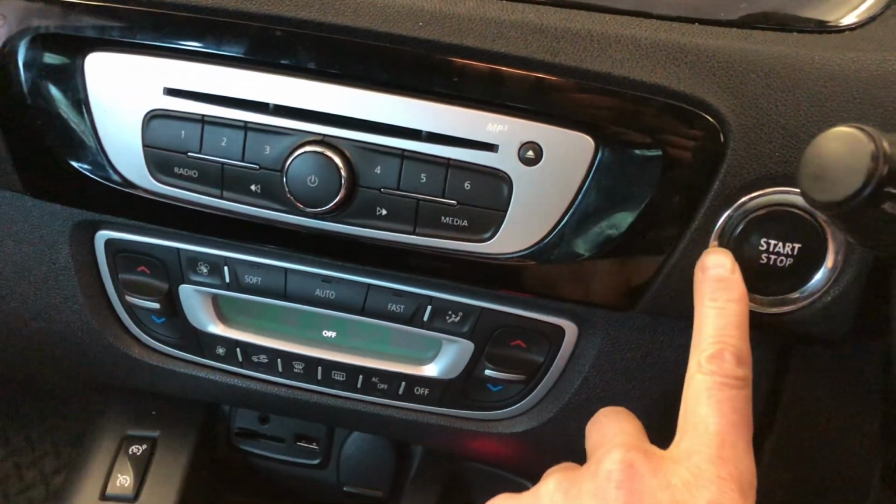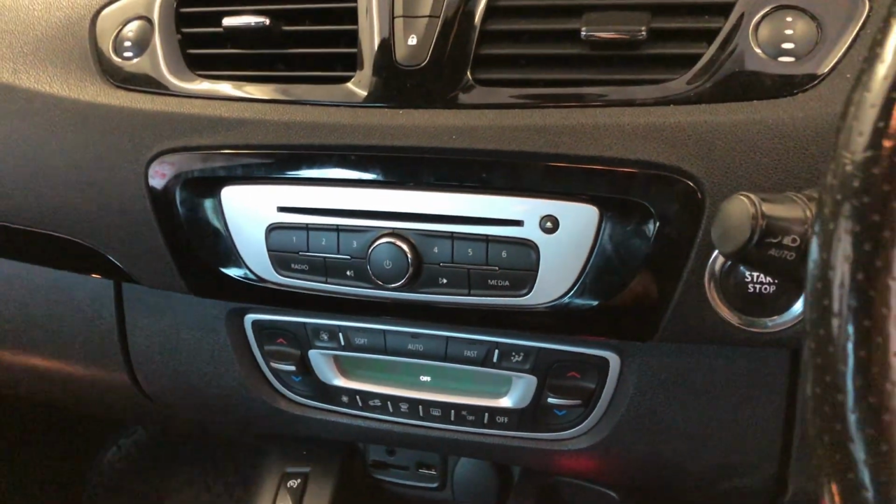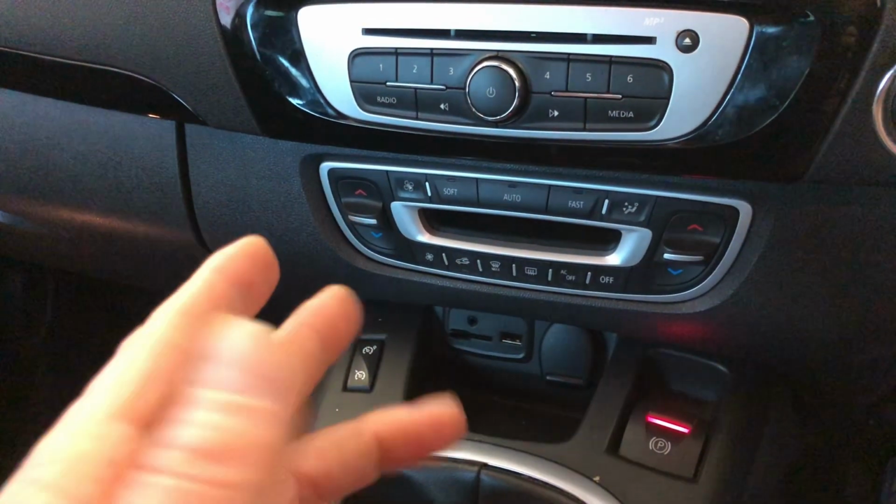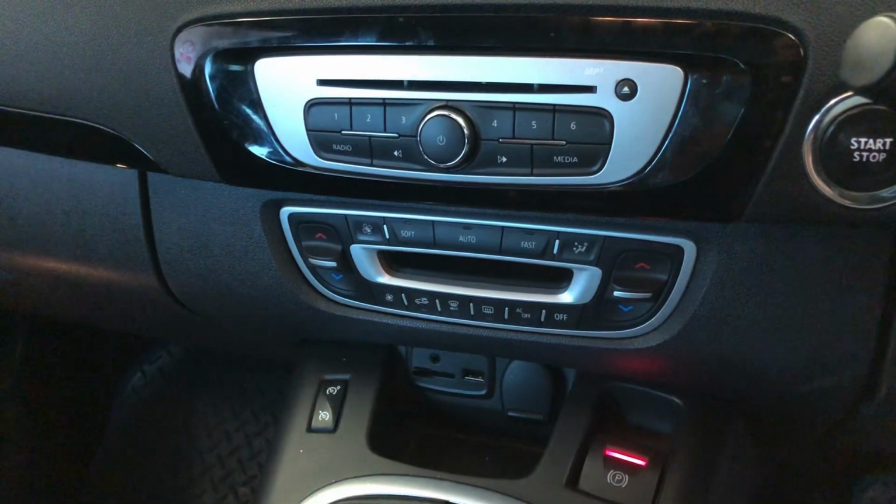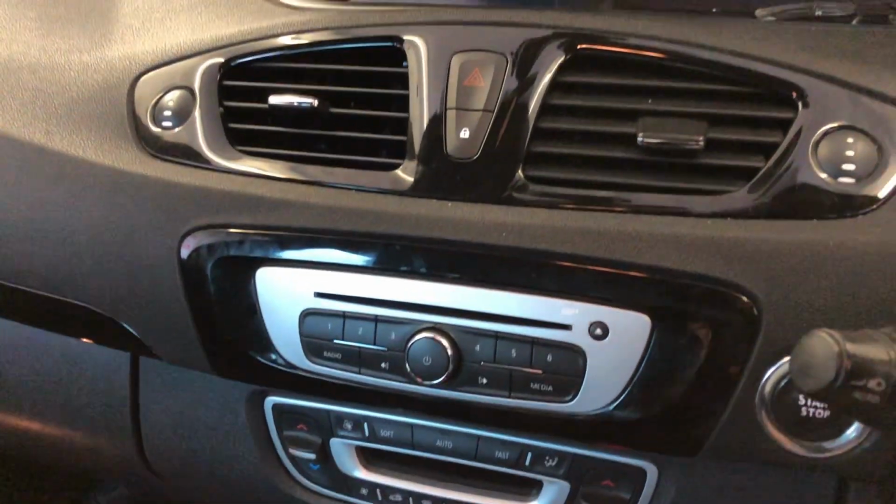And we're back from a test drive. So, just been out for a good long test drive. Everything is working. The heater still works. It blows out okay heat. I've just turned it up on the drive. No problems at all. So it's back to having like a manual heater. All the controls work. Everything works.